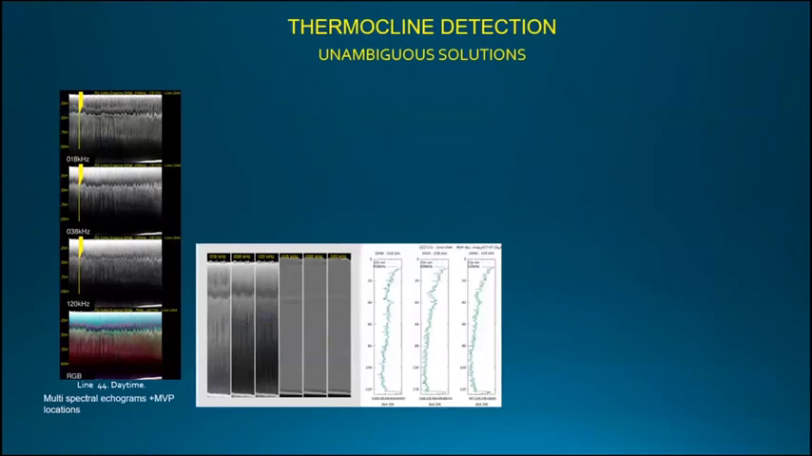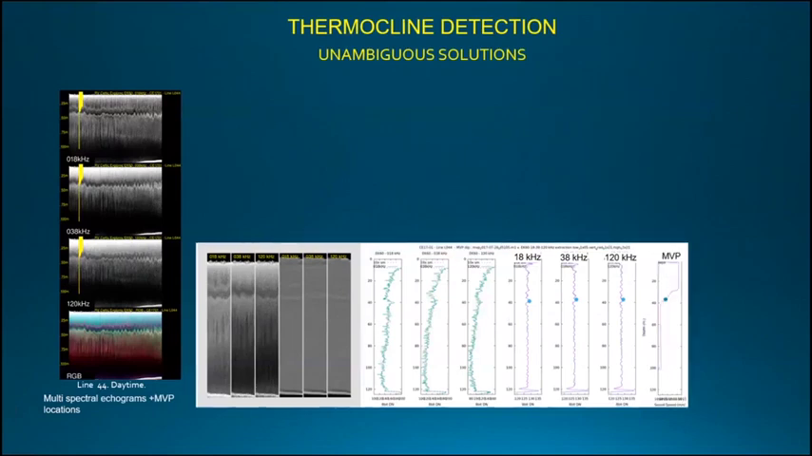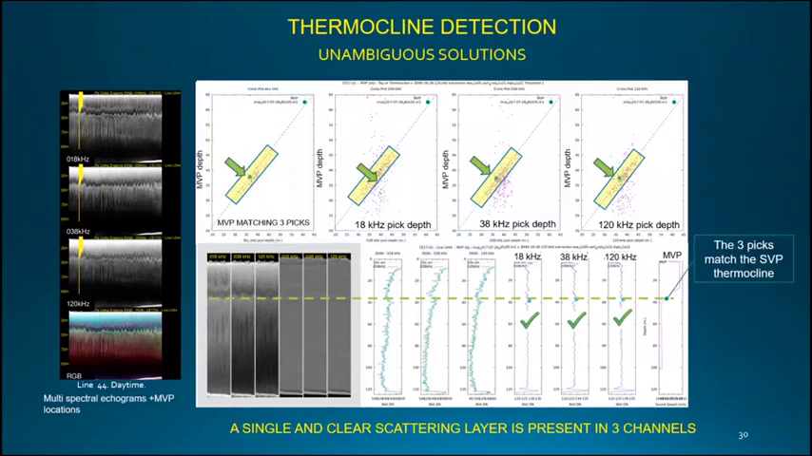This is the numerical profile before the filtering and after the filtering. And we have extracted these 3 points that should correspond to the depth of the thermocline. We see this is the sound speed profile. In this case, we have a match, meaning that it's matching for the low frequency channel, medium frequency, and high frequency. In this case, we have an ambiguous solution.